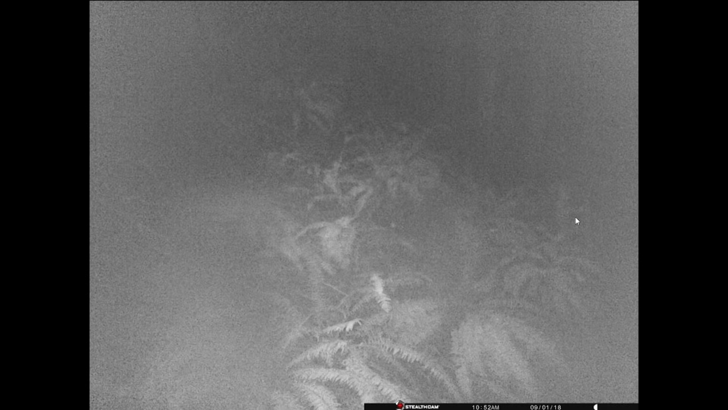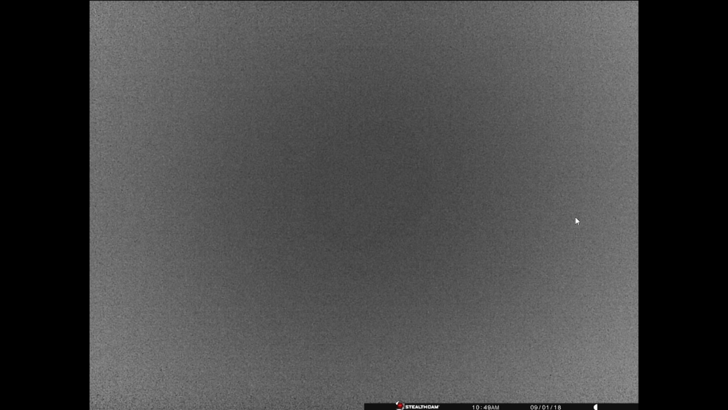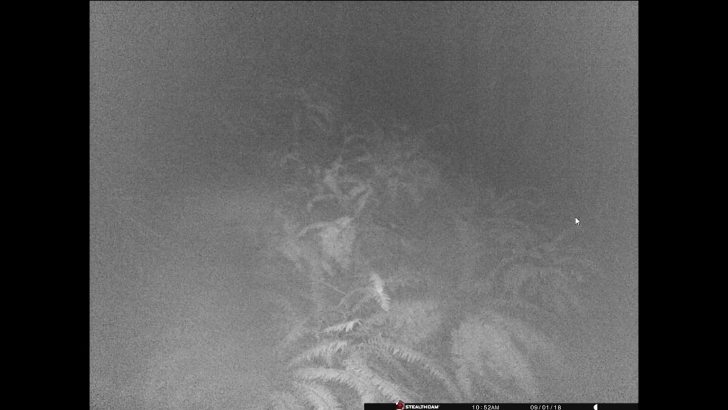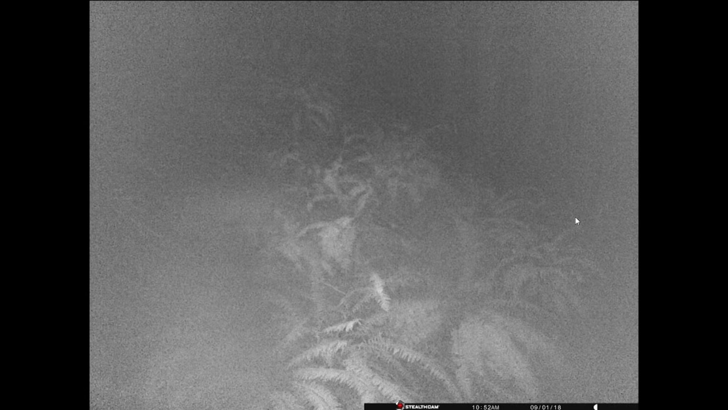Now, when I first checked this trail cam, the first 3 pictures, there's 1, 2, 3, they were totally blacked out. Like a total failure of the trail cam, if you will. And then the next 3 pictures, you have to look close. Look where that arrow's at. There's something moving by that doesn't make a lot of sense.